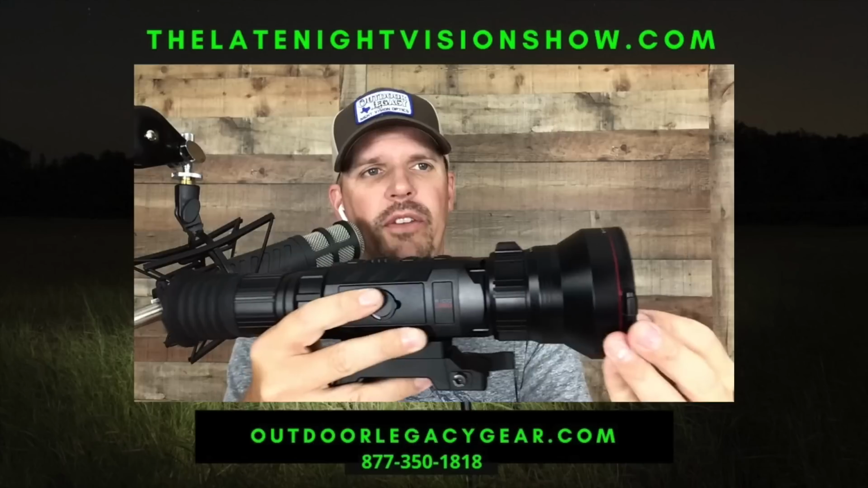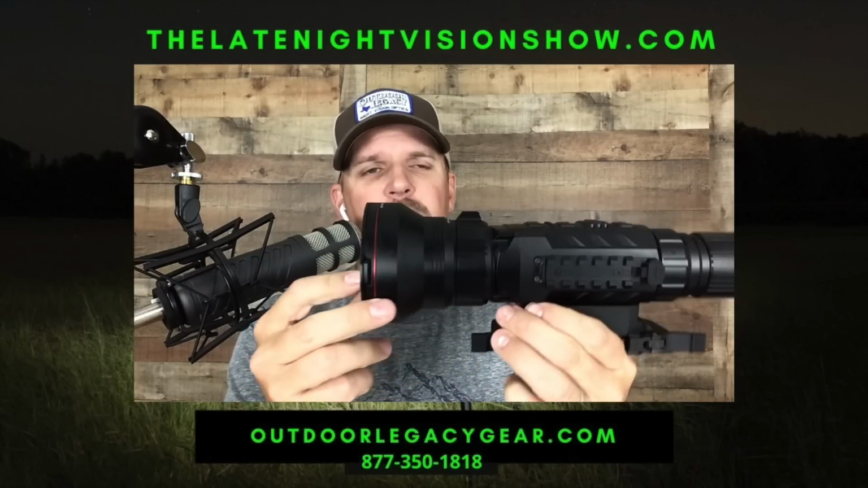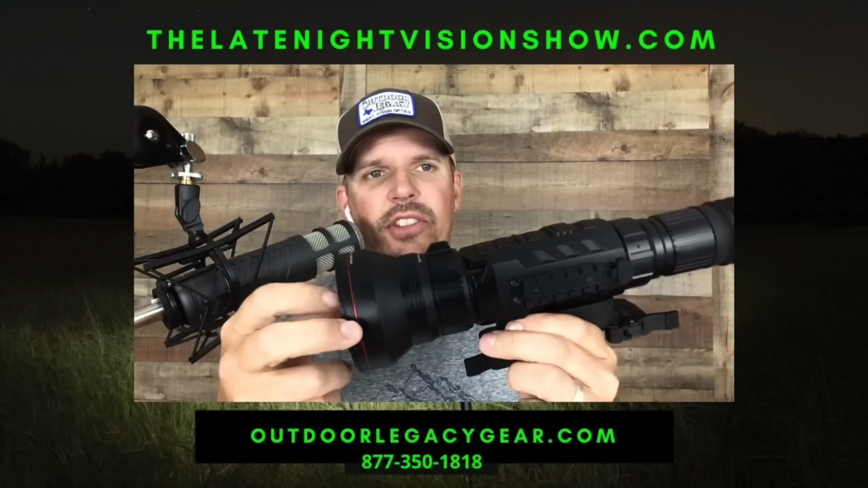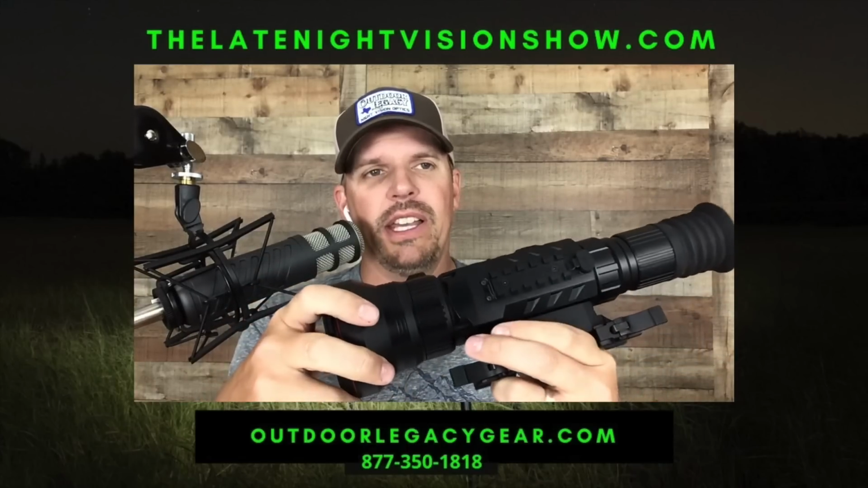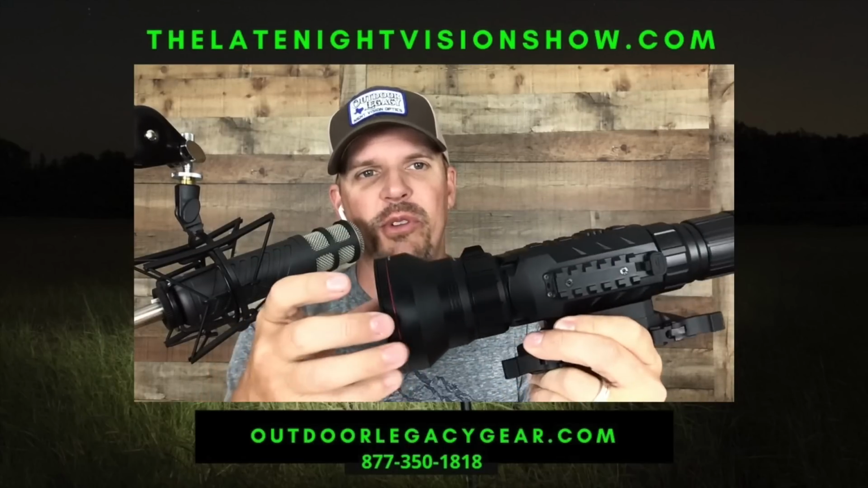Then moving forward, obviously this is the lens. It is a 75 millimeter. We'll talk a little more about that. It's not near as big as I thought it was going to be. This whole scope is not as big or heavy or bulky as I thought it would be.